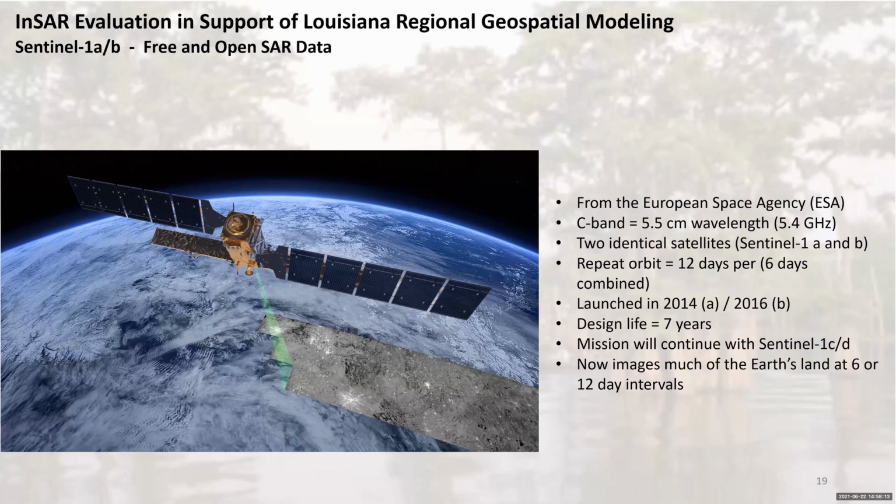And in addition, because there's 2 satellites and they've improved processing capability and things like that, it now images much, I would say more than half of the Earth's surface at 6 or 12-day intervals. It certainly images everywhere on the Earth yearly. But for what we are doing in Louisiana, you really need that 6 or 12-day interval in order to maintain coherence. So it's got a data set, and if you go to the next slide, they collect data at 12-day